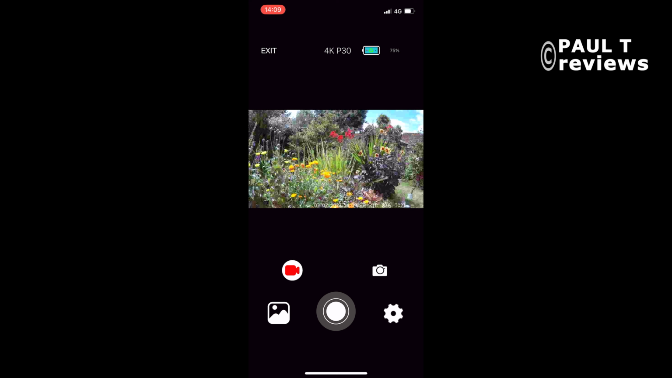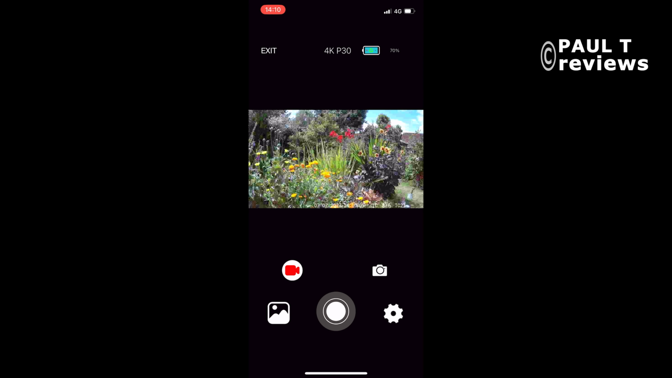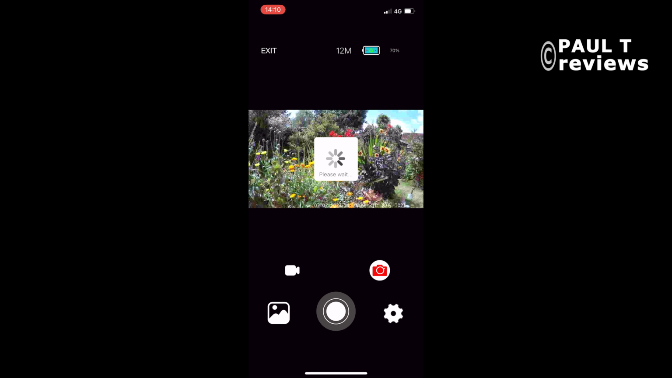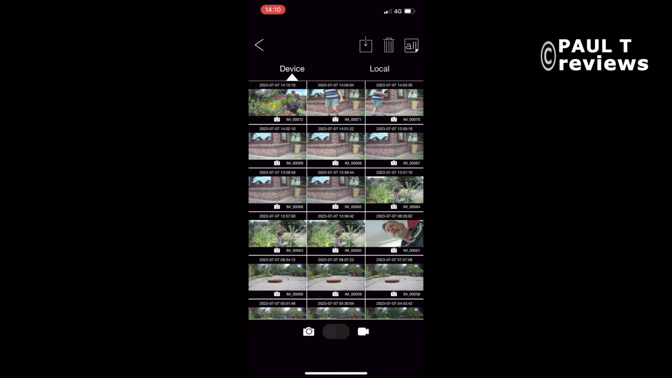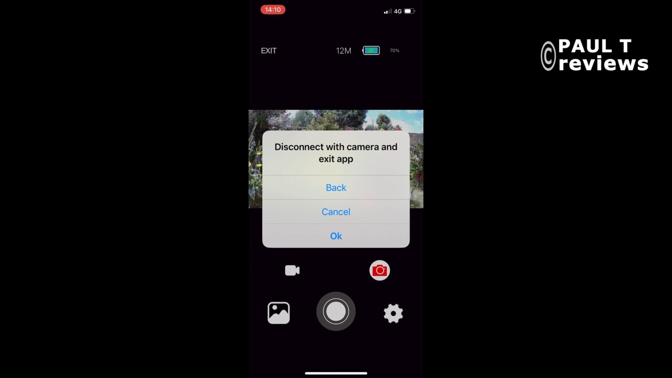The video camera is in red, so if you tap the round circle, it takes a video. Tap it again and it stops recording the video. Tap on the still camera icon and then the circle and it takes a picture. Select the mountain range icon to access the picture and video album. Tap Exit to close the app.